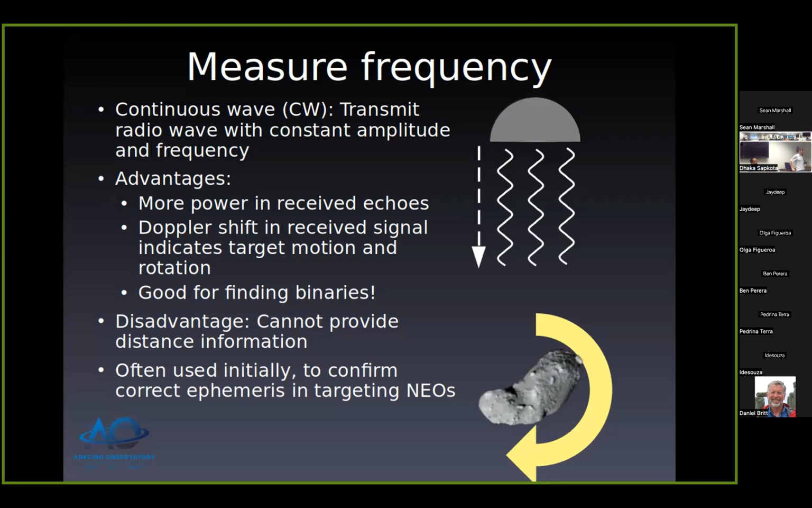So, one thing we can measure is frequency. We transmit basically a sinusoid, a constant frequency. The echoes come back. If you're measuring only frequency, you get more power effectively in the received echoes. So the Doppler shift in the received signal tells you the target's motion along the line of sight toward or away from you. However, if you're only doing the frequency measurement, you don't get distance information.